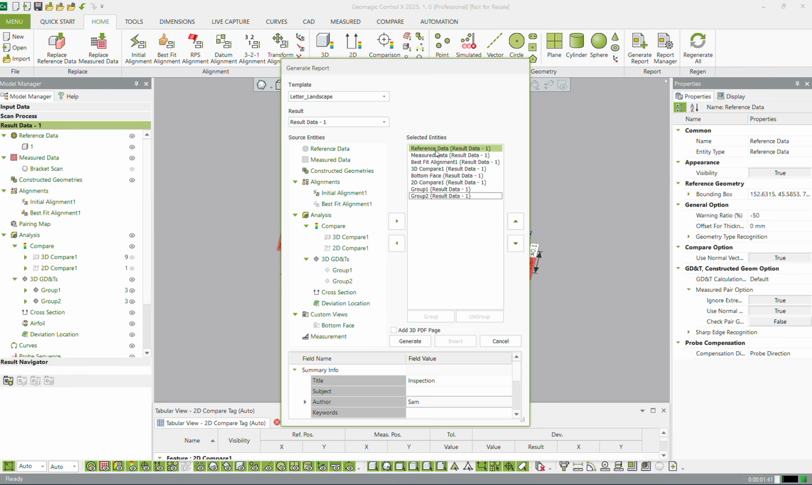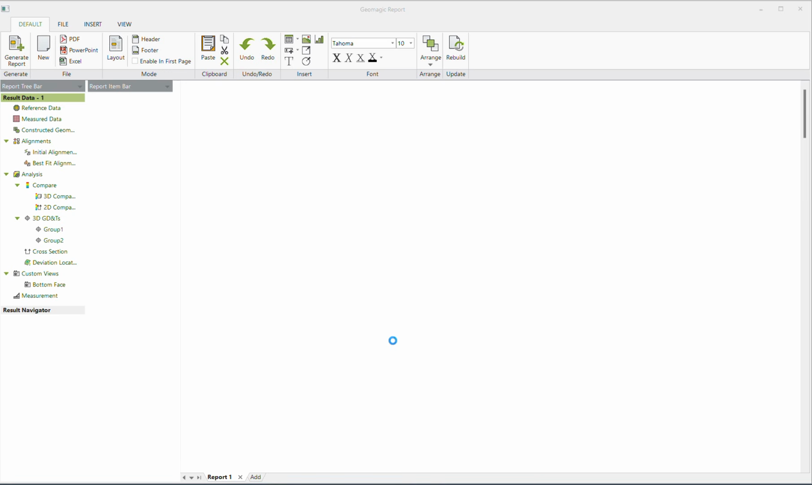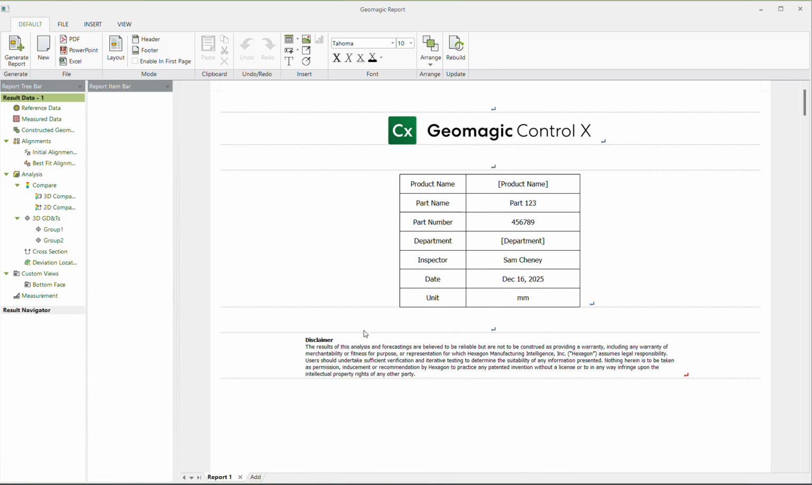And then we know exactly what's going to be reported on in what order. So I'm happy with that. Hit generate and give it a second to process.